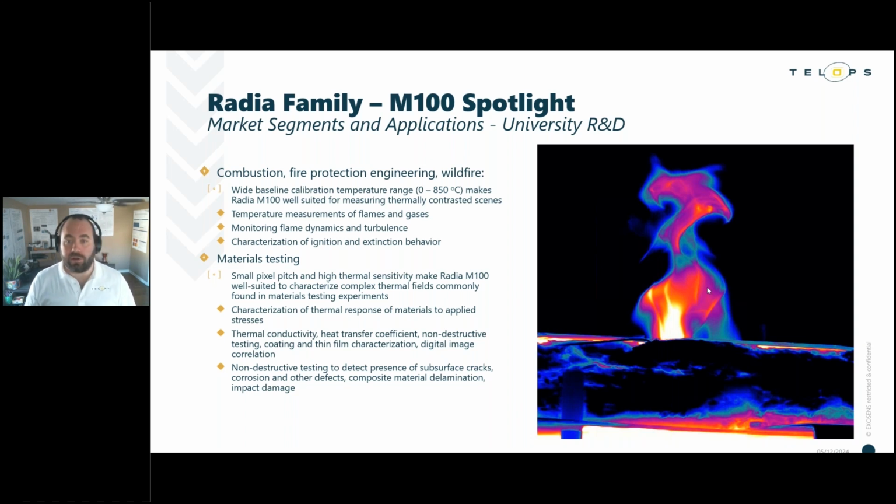Coming from another direction, the 10 micron pixel pitch of the M100 yields really good spatial resolution performance, which, when we couple it with high thermal sensitivity, allows for good performance for materials testing experiments. These measurements typically require the characterization of very complex thermal fields that can be induced by stresses applied to these different materials. These kinds of measurements allow us to measure thermal conductivity and heat transfer coefficients, characterize thin films, and perform advanced imaging techniques like digital image correlation, for example.